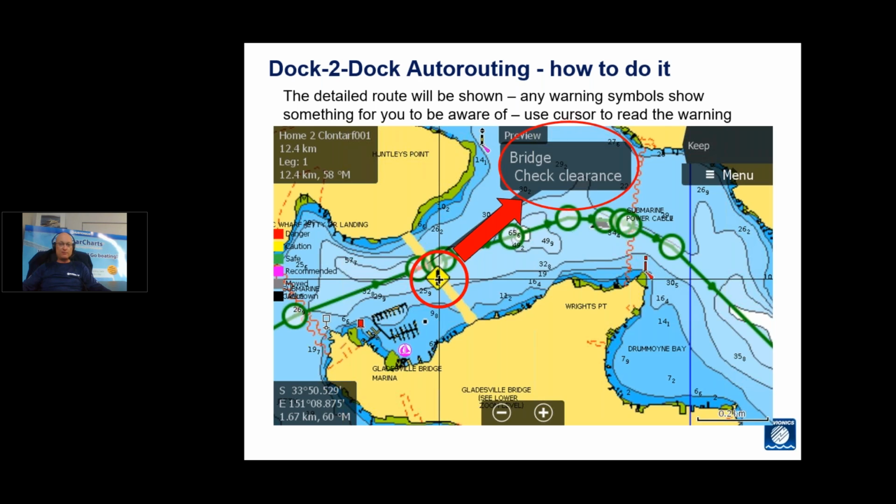So you will see some routes where you might not see any warning messages, others you might see multiples because you're transiting areas that are very hazardous or have depths that are becoming close to your minimum depth and or beam or whatever. But you can just hover the cursor over that feature and it'll bring up a pop-up menu to say what to check.